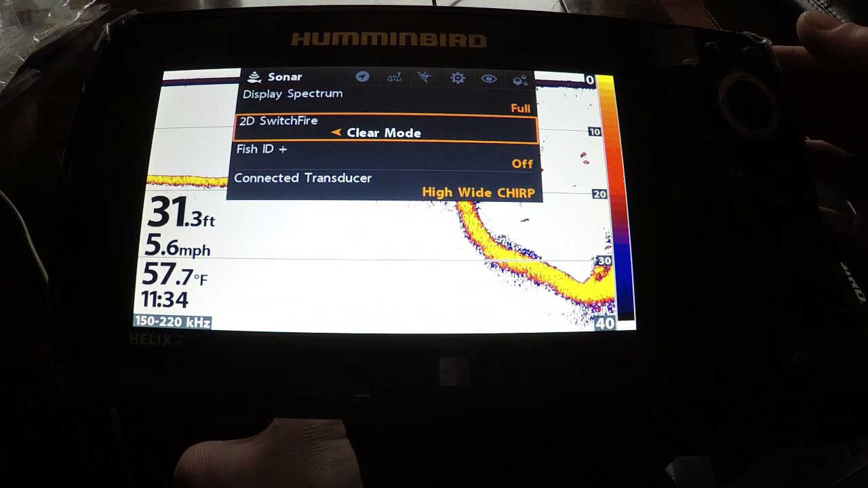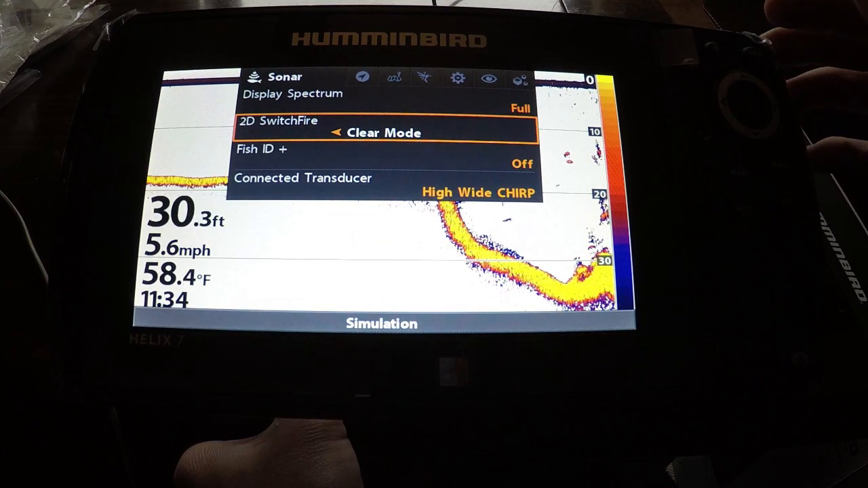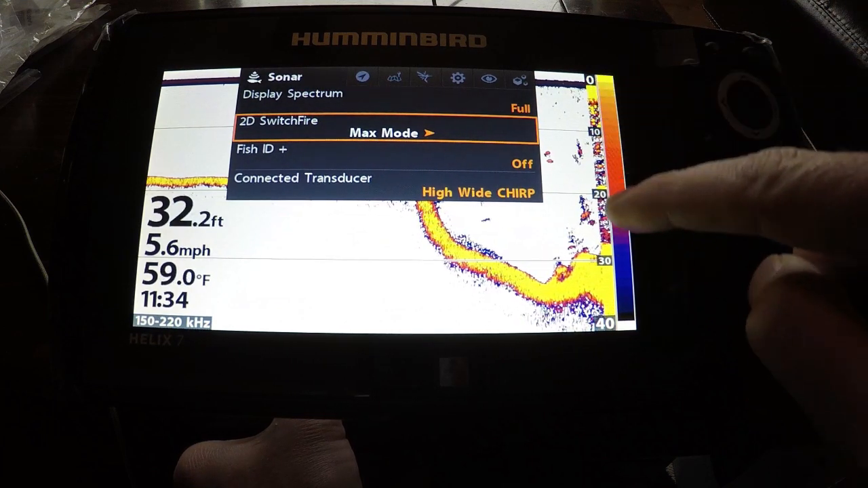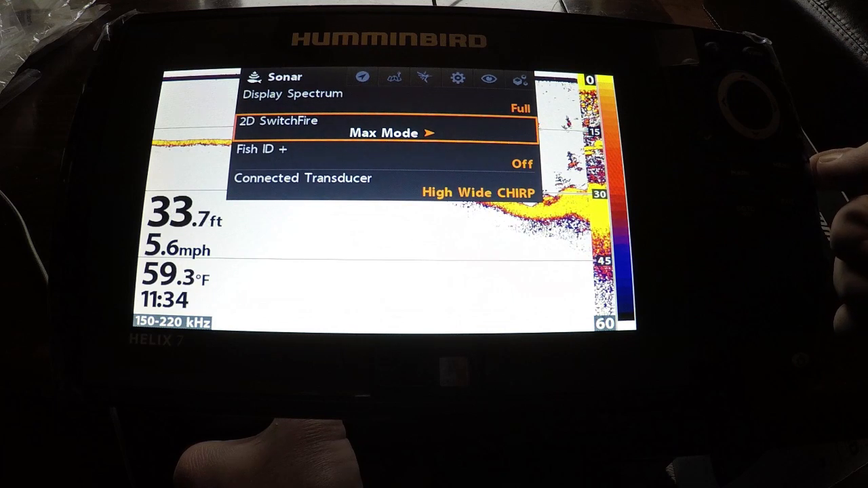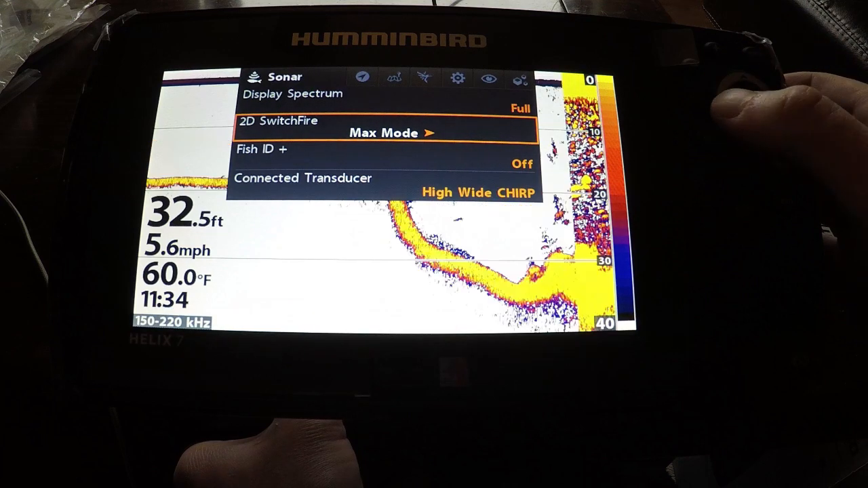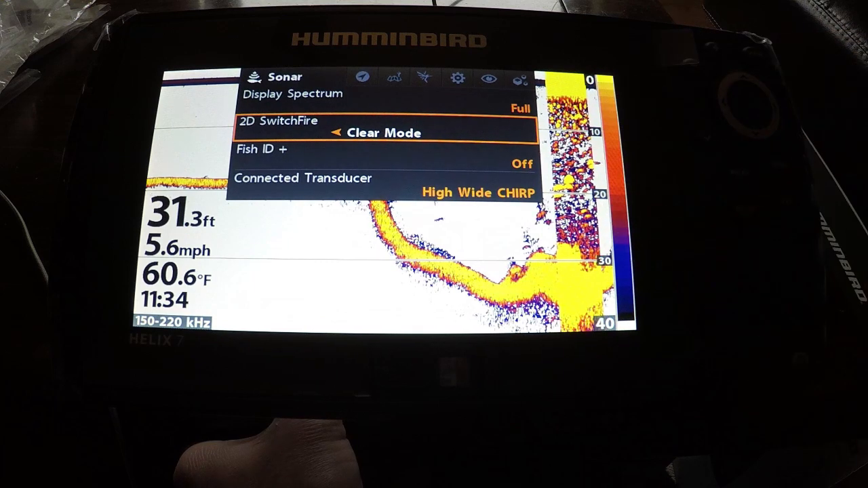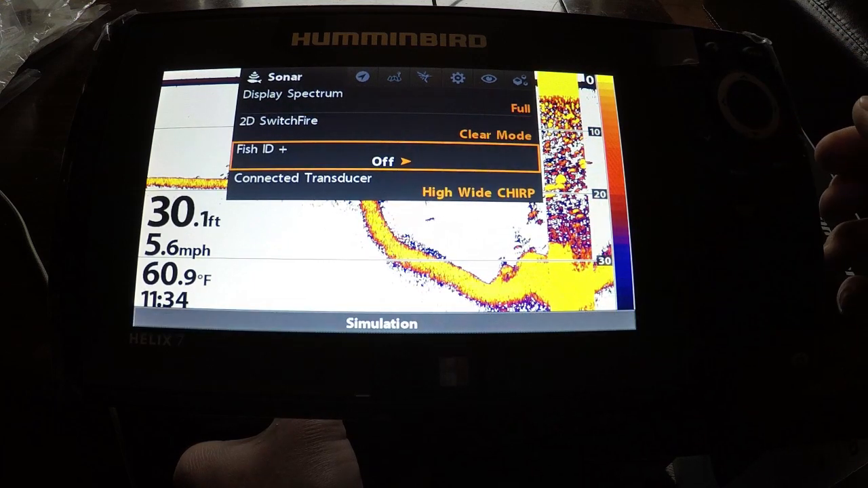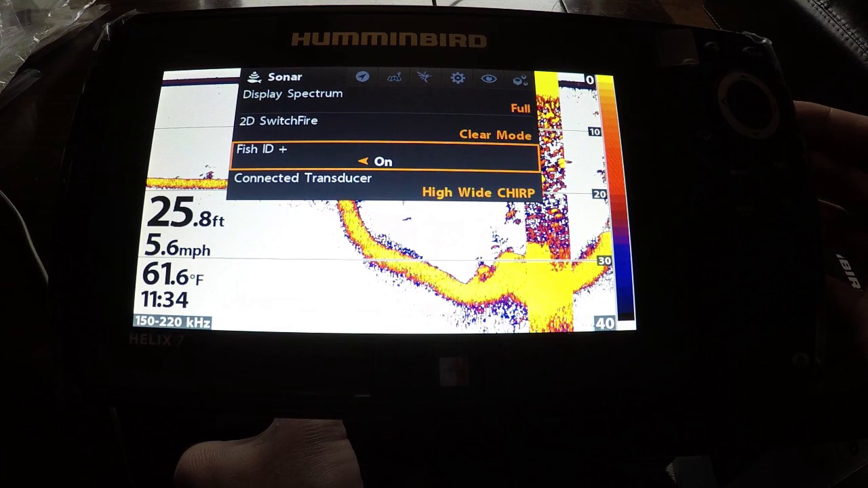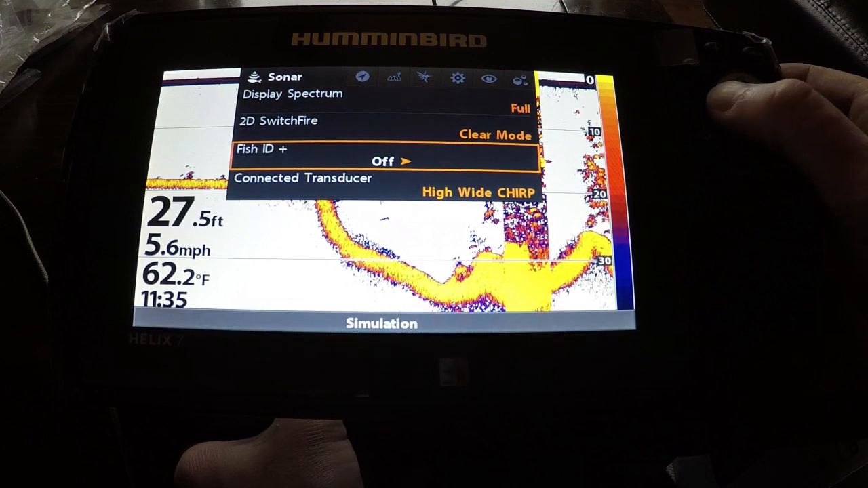Switch fire, I like to have mine on clear mode. Clear mode actually gets rid of some of the clutter on the screen. You can see if you change this to max mode how much clutter you could have. Unless you're in really clear water and there's not a whole lot of stuff going on underneath the boat, you can have that on max mode, but I prefer to have it on clear mode. You can see how it clears up the screen and gives you less clutter. I like my fish ID off. You can turn it on, but you can pretty much tell what a fish is, and you don't want to get warned every time. So I like to keep mine off.